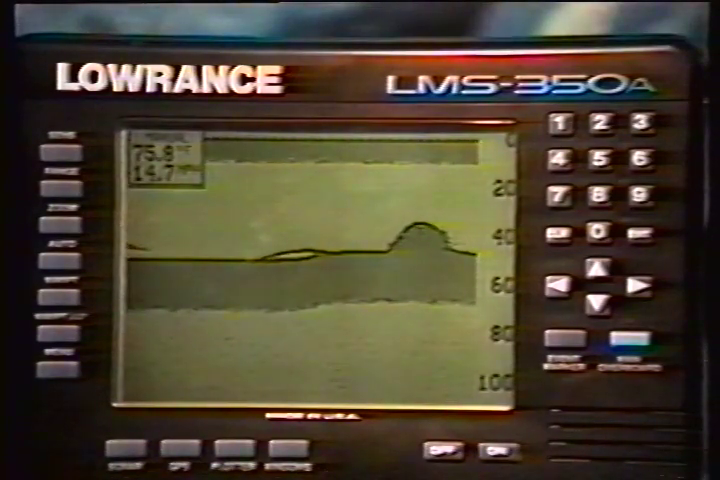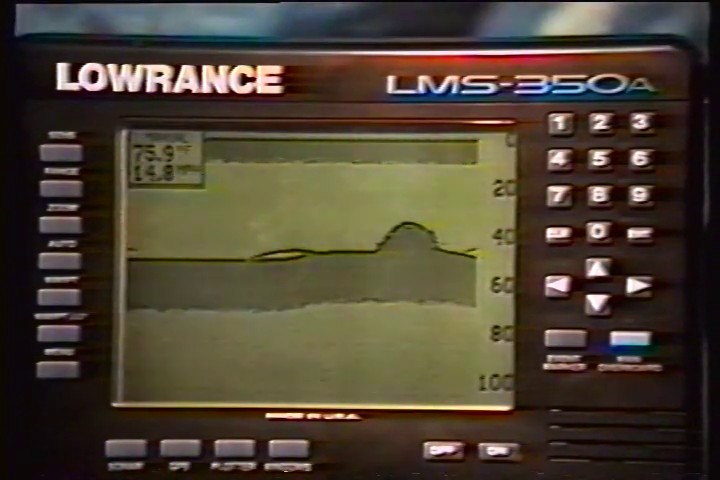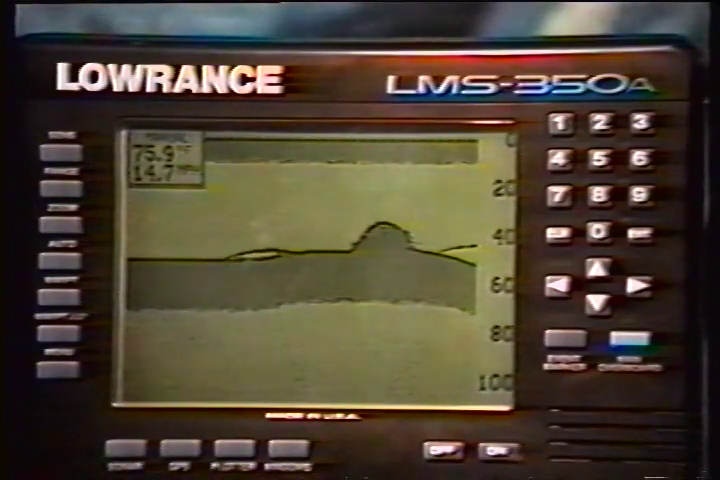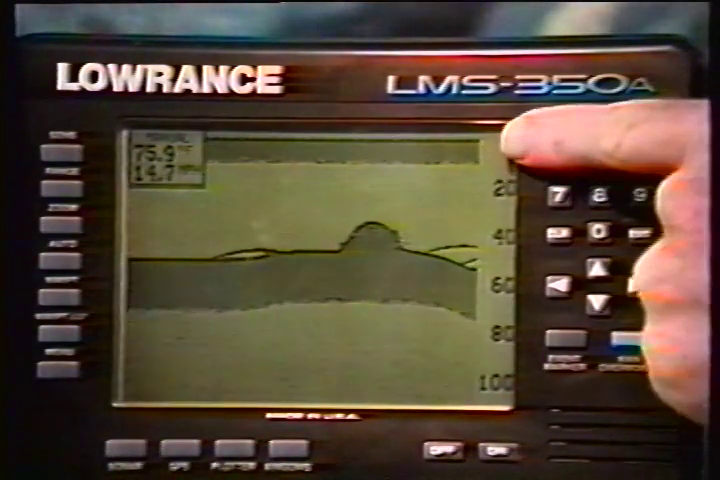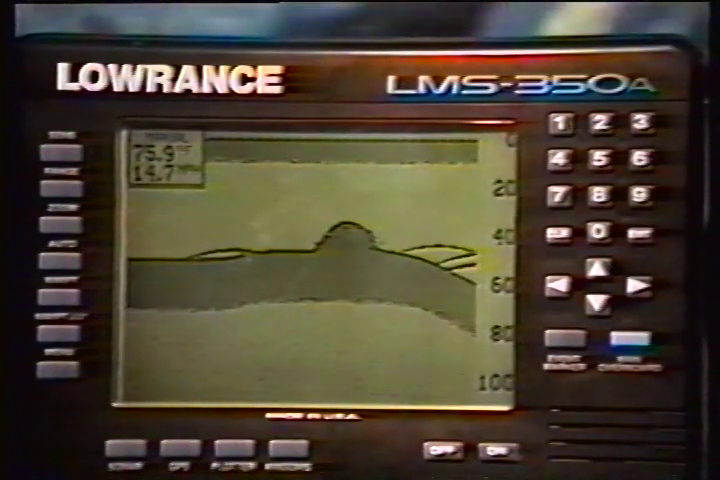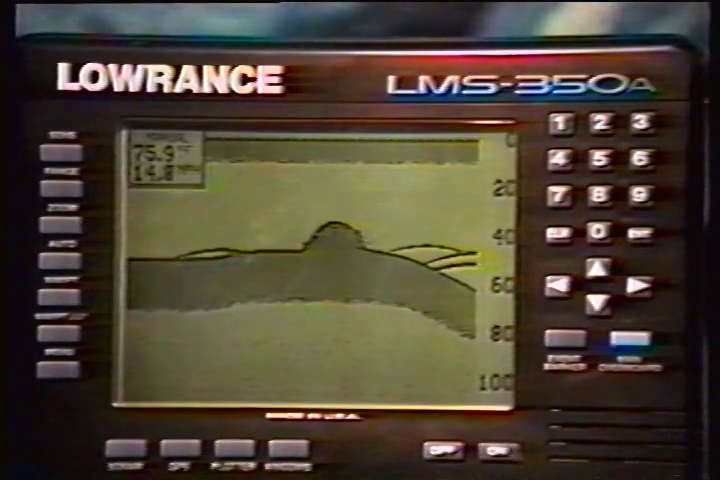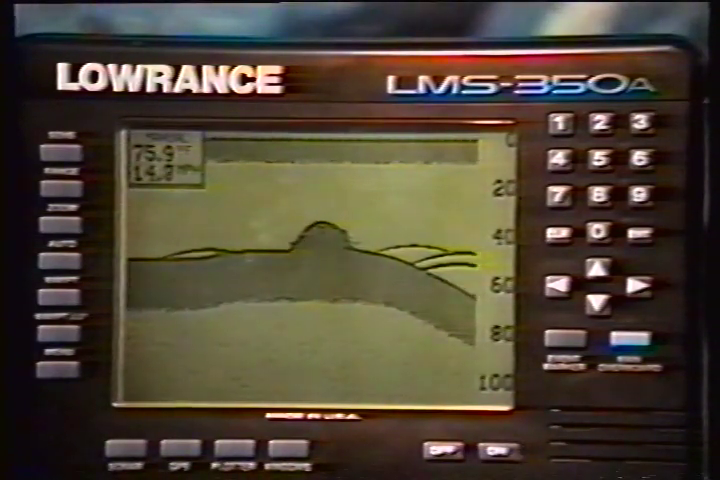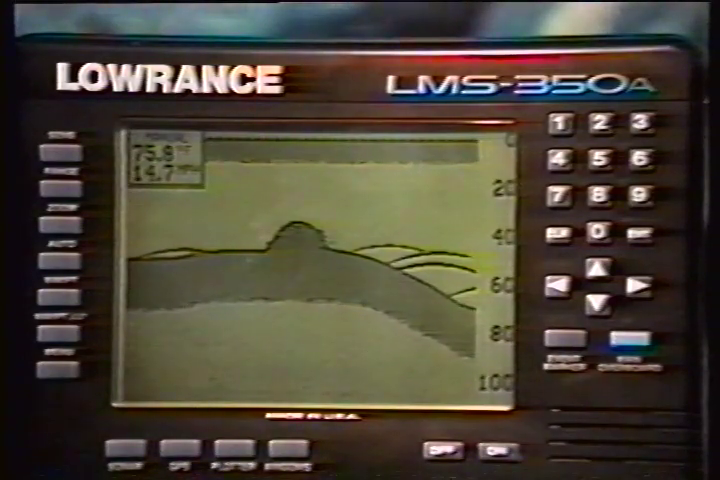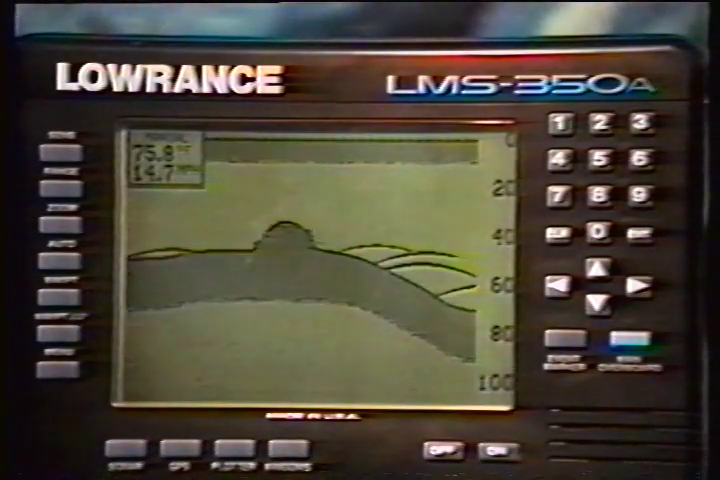The markings extending downward from the 0 line on the chart are called surface clutter. The Surface Clarity Control, SCC, reduces or eliminates surface clutter signals from the display. SCC varies the sensitivity of the receiver, decreasing it near the surface and gradually increasing it as the depth increases.